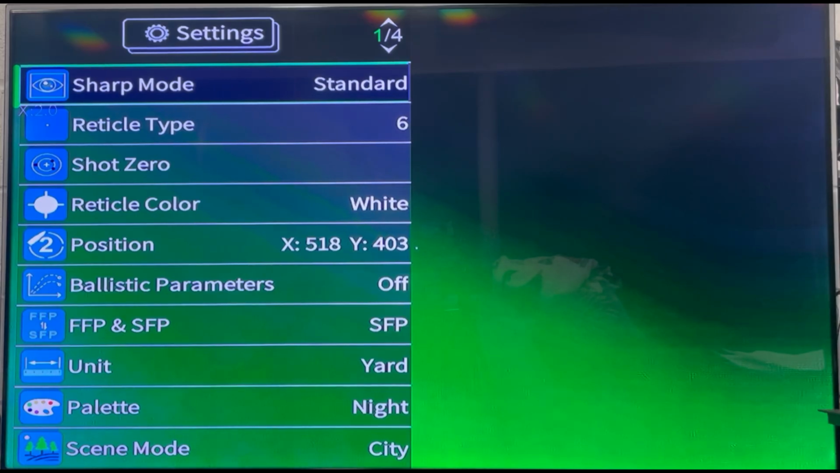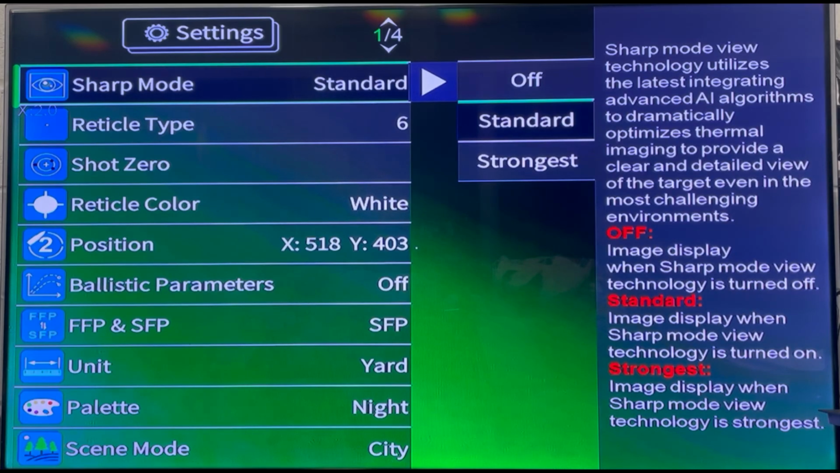Software. There's a lot to cover here as we'll be going over the whole menu. Skip ahead if you don't need this information. The manual goes into this stuff in great detail, and it's well done in my opinion. This is mostly for those of you who like to see all the software features before buying.